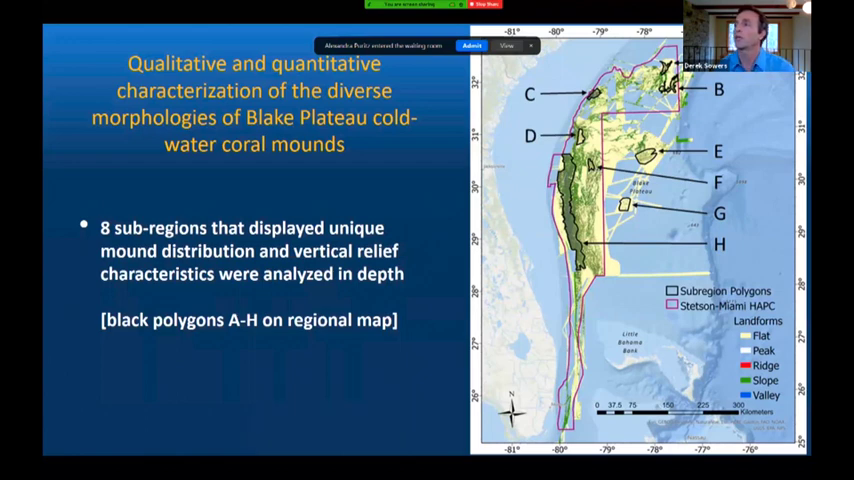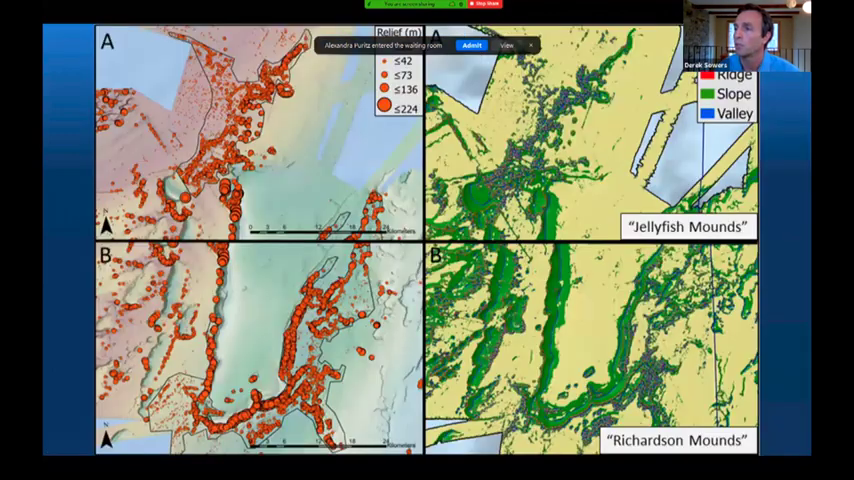So I noticed in looking in detail at all these different areas within this whole region that there were 8 subregions that displayed very unique mound distribution and vertical relief characteristics. So I really wanted to describe these qualitatively and quantitatively in more depth. So that's these black polygons that you see on the map, sub areas that were delineated out for further analysis. So we'll take a look at them qualitatively, what they look like.